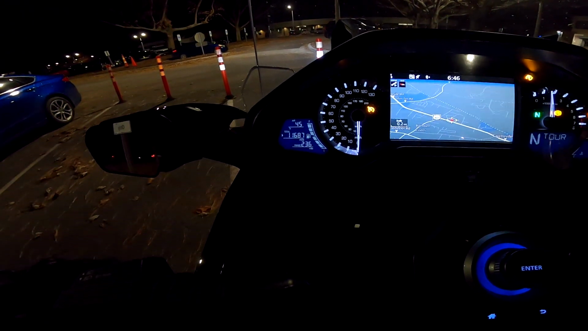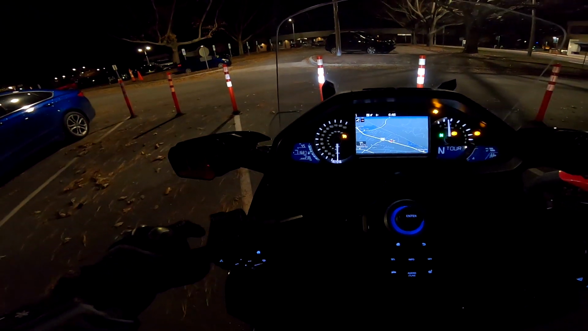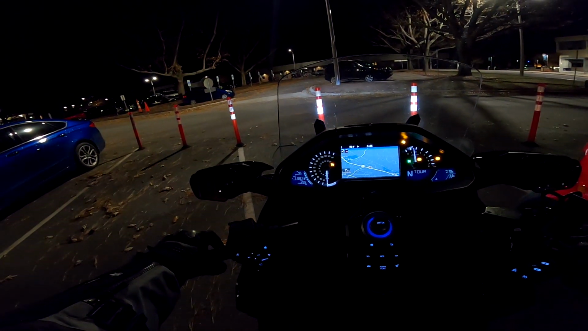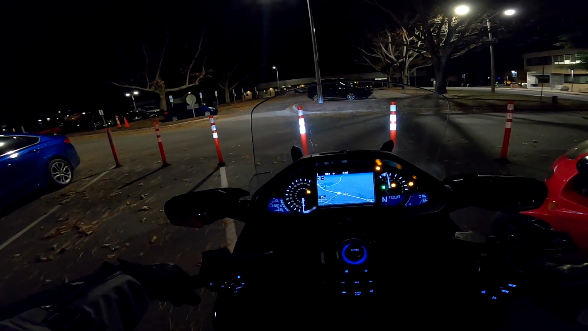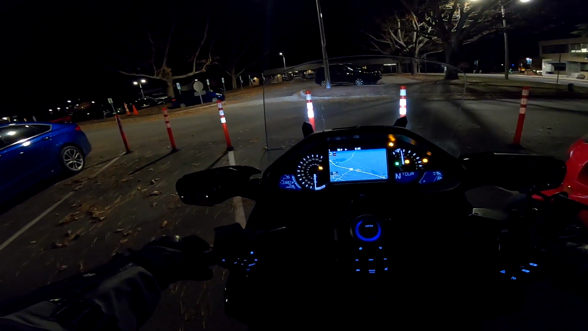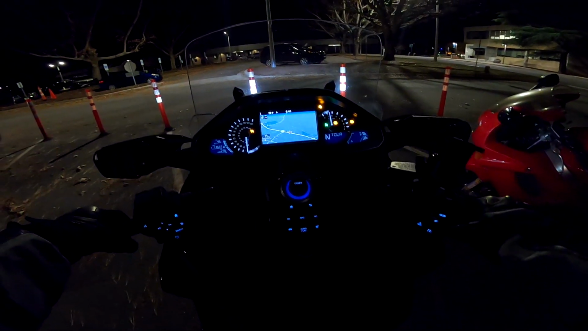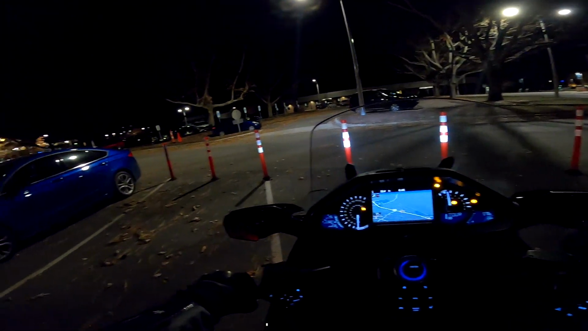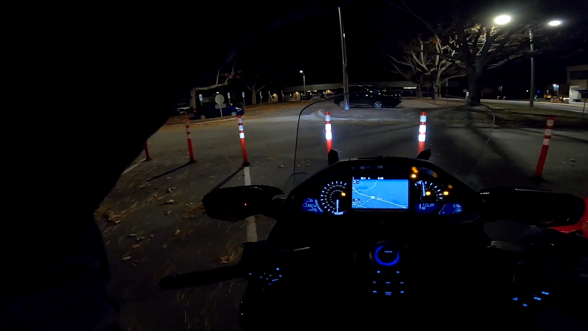Mileage total for the year is 11,687 since April 24th. You can add about 3,000 miles to that for mileage that I put on Gemma before I got this bike. 236 miles till empty. We're in gear. Visor down.